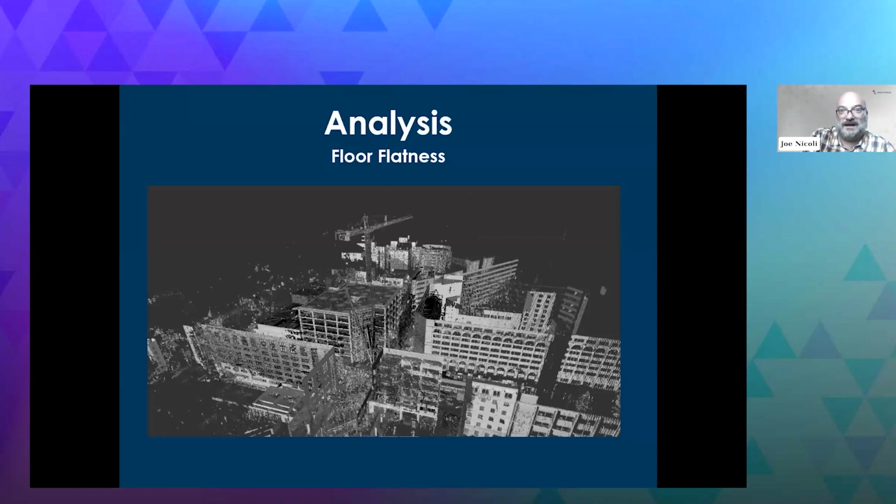Floor flatness. This is coming up a lot lately as buildings are being converted from commercial to residential. A lot of jurisdictions have different tolerances for what you can do for floor flatness. This is a building in DC that was being converted over, and they needed much tighter floor flatness, I believe, because they had those big sliding barn doors that I don't know if they're still popular, but they were very popular a couple of years ago.